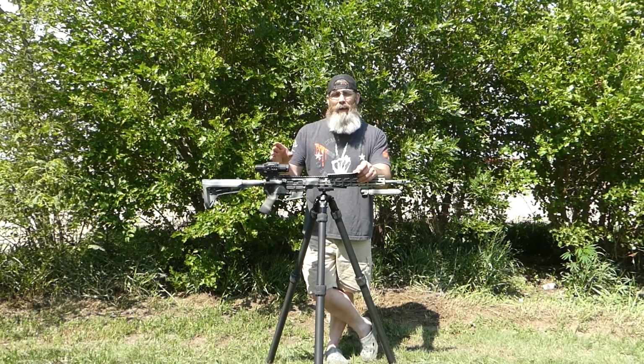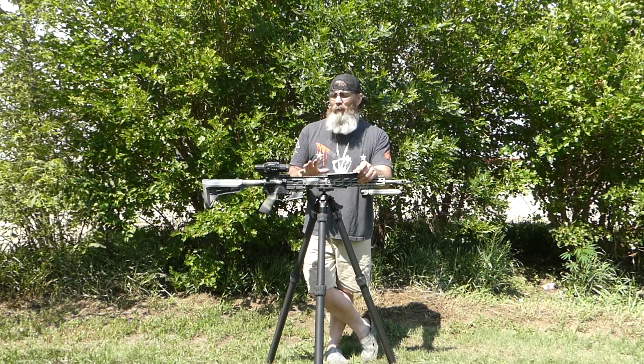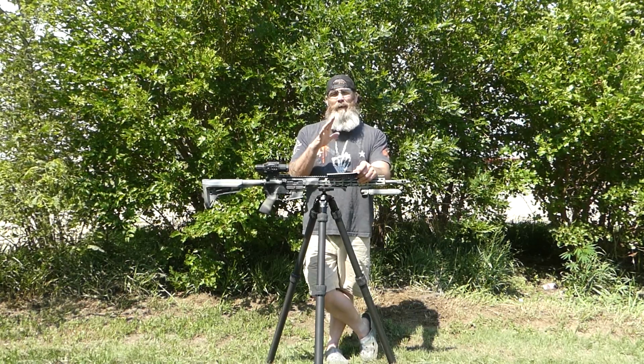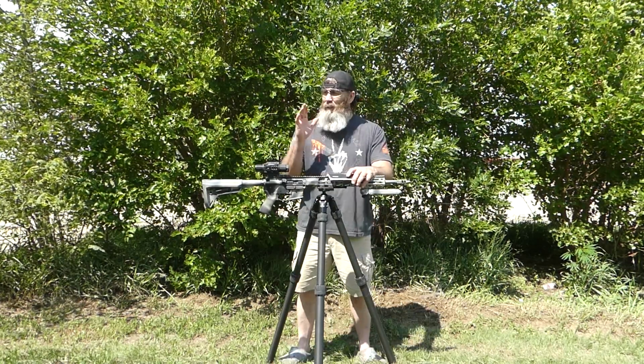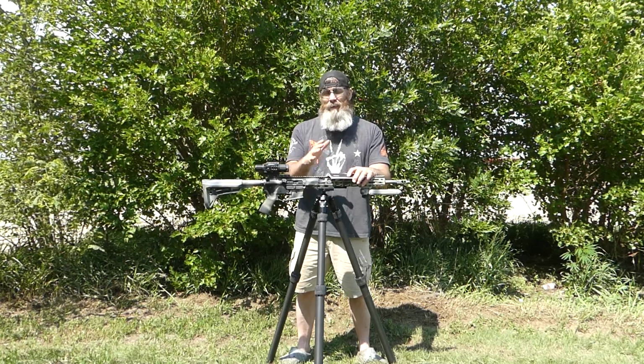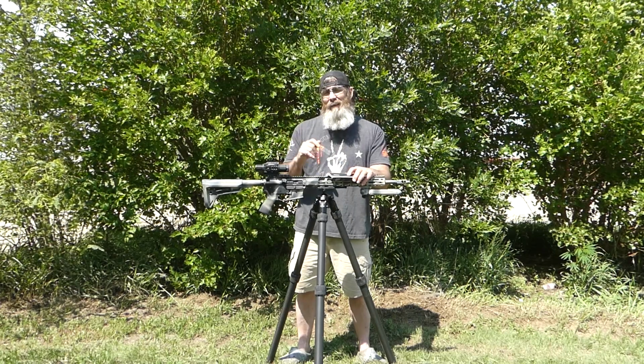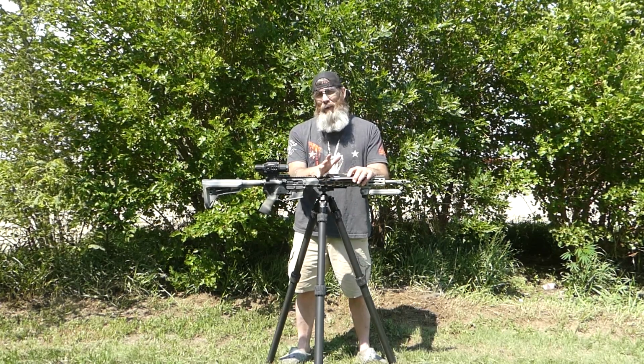I can go to that 5.56 round with the green tips, which aren't real accurate, and just plink around with it. But if I'm out wanting to do some hunting with this, and do some coyote hunting in particular, I can go back to that VMAX program, click on that, and I'm ready to rock with that round.